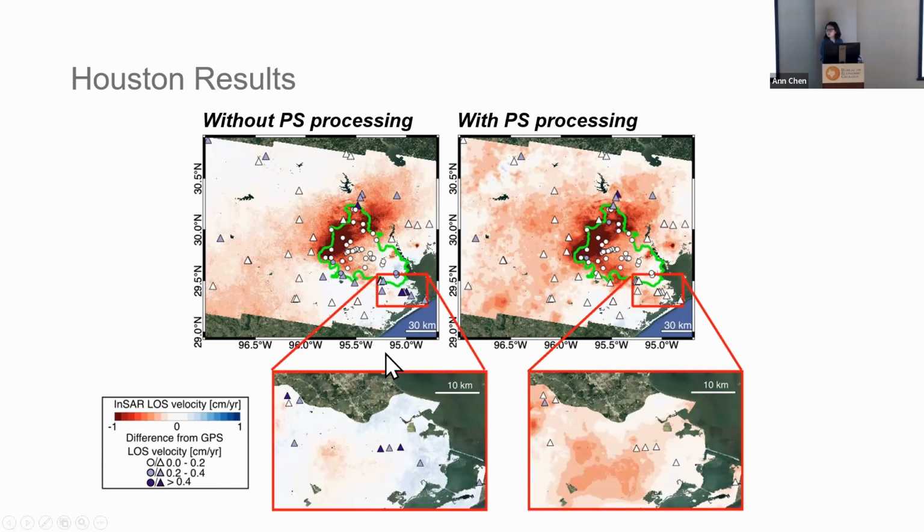Here we zoom into a region near the Galveston area. Without the PS processing, when you're just trying to use random phase vectors to solve for deformation, you tend to get a near zero measurement. In fact, there is a slight blue hint that even predicts some uplift here. However, with PS processing, we actually see there is indeed some subsidence feature we have detected.